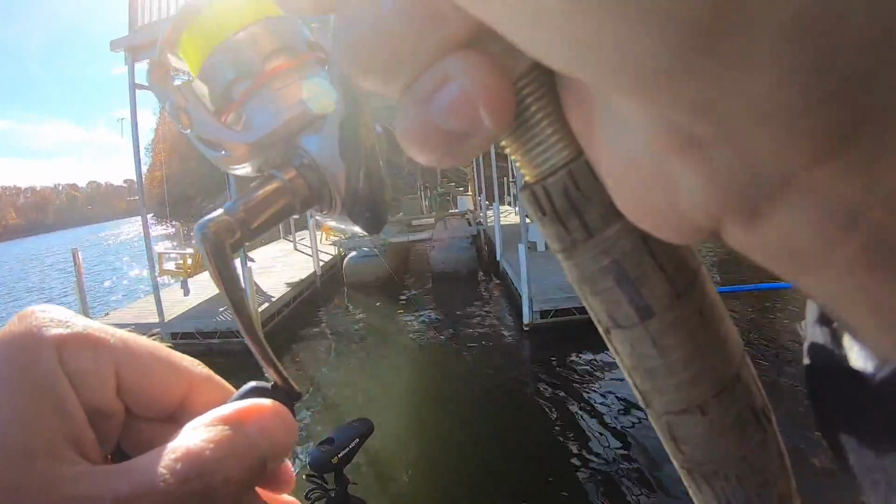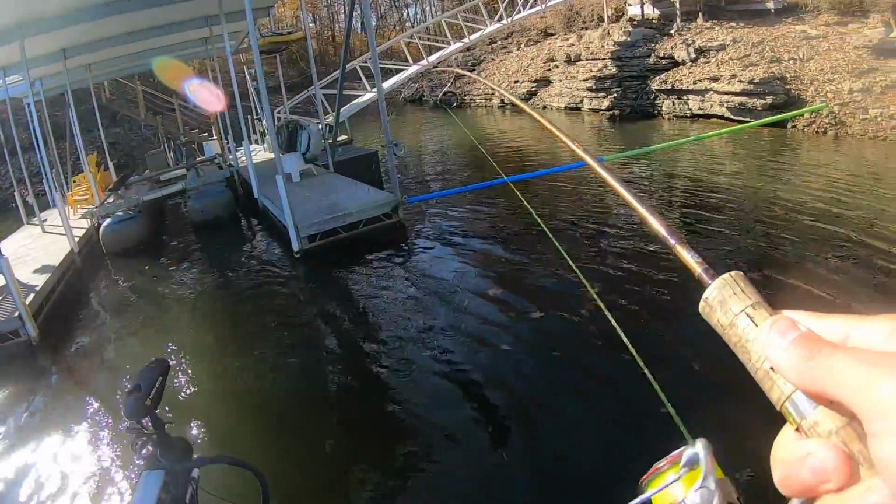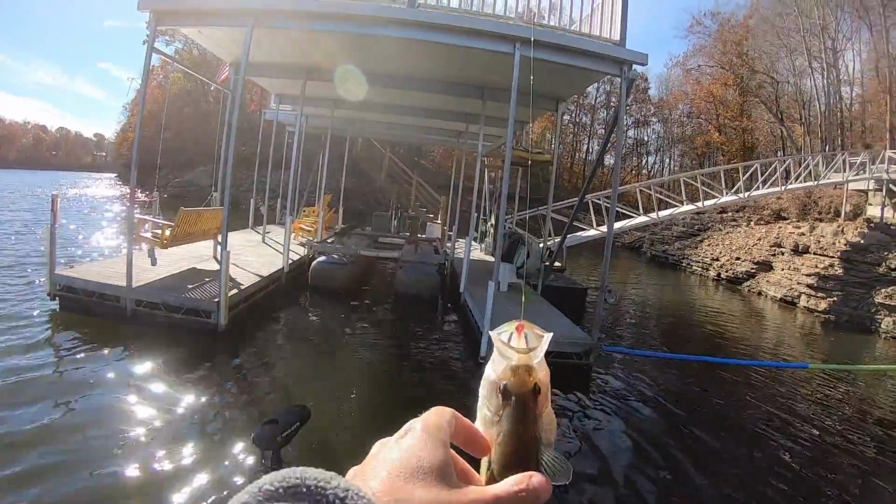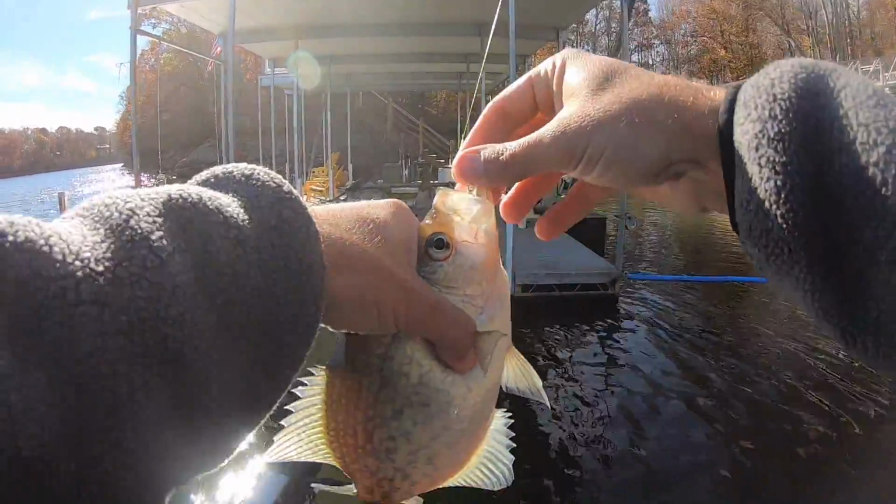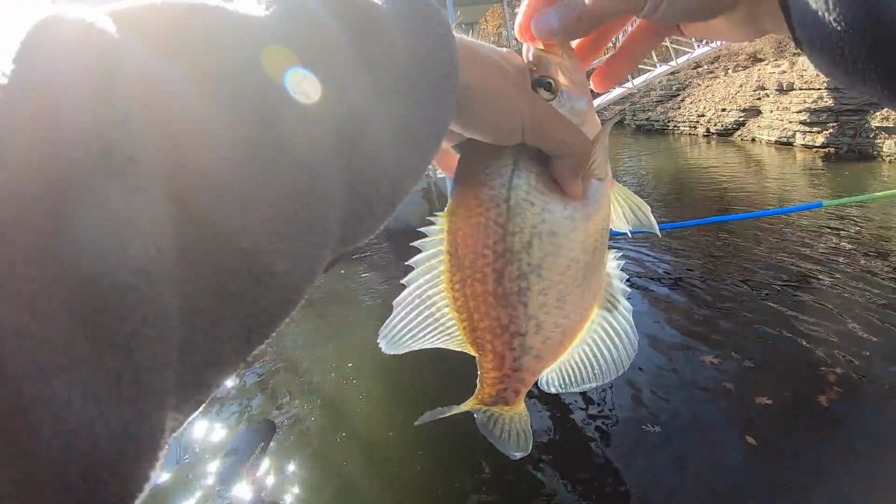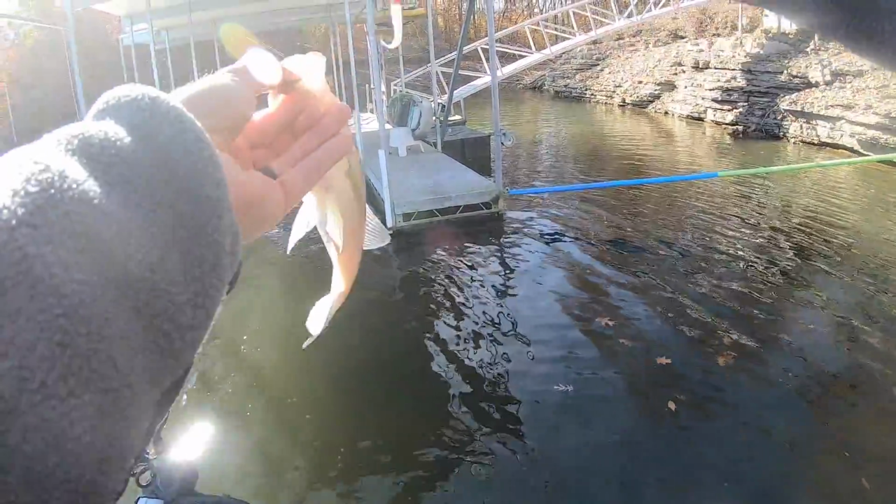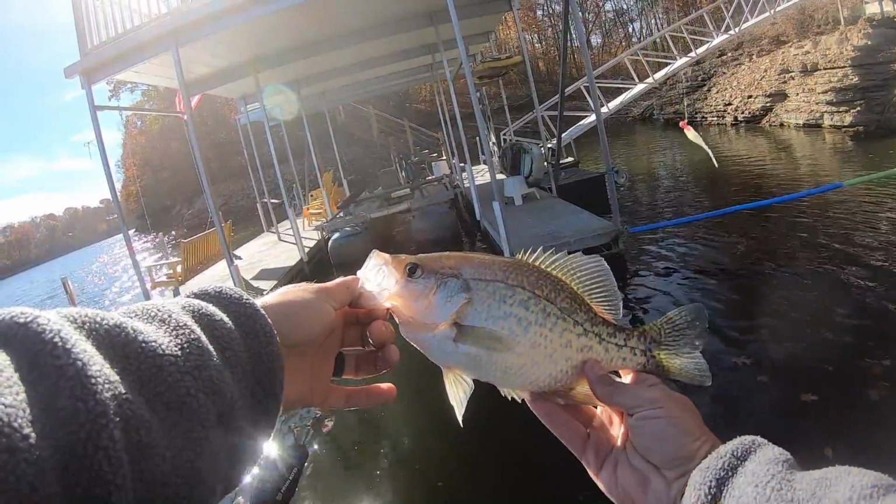Feels like a pretty good one. Yeah, that's a nice one. Not bad at all. If you can get them to bite that 1/16 ounce jig head, it's a little bit easier to feel them because it's moving a little faster and they hit it a little harder. It's a pretty one.